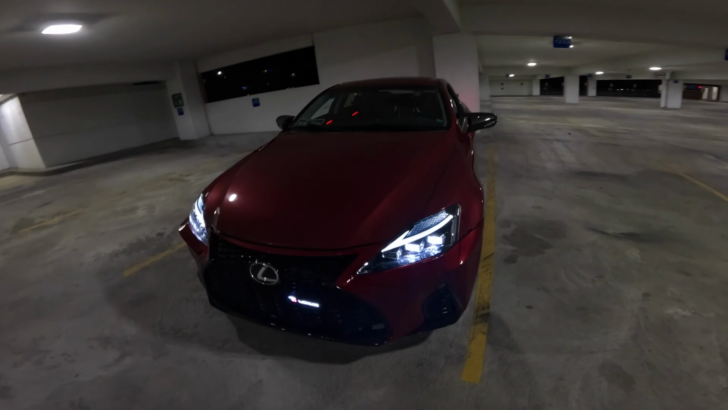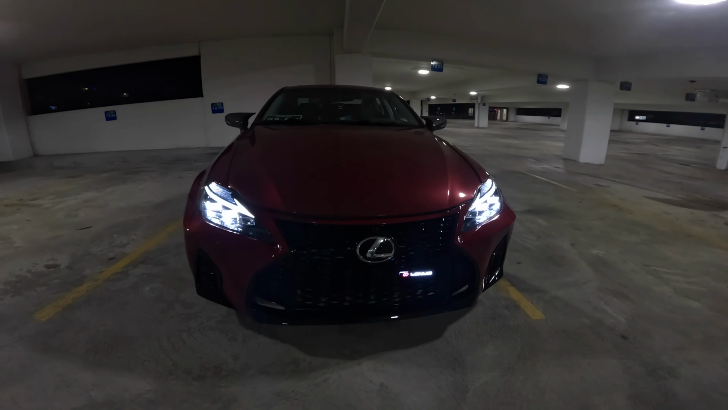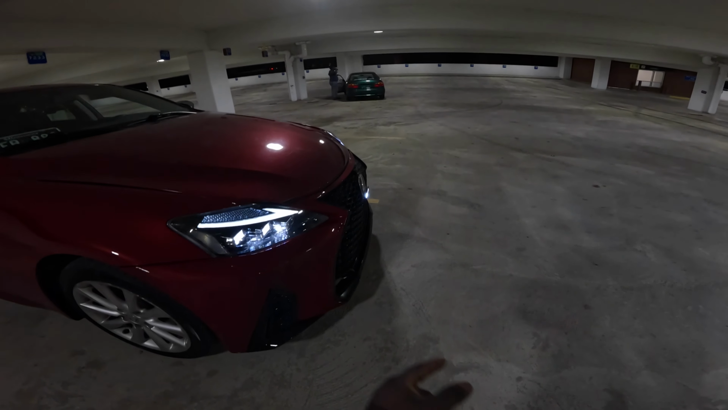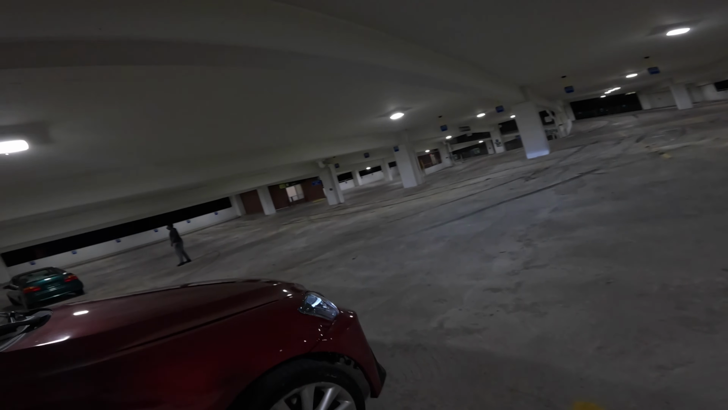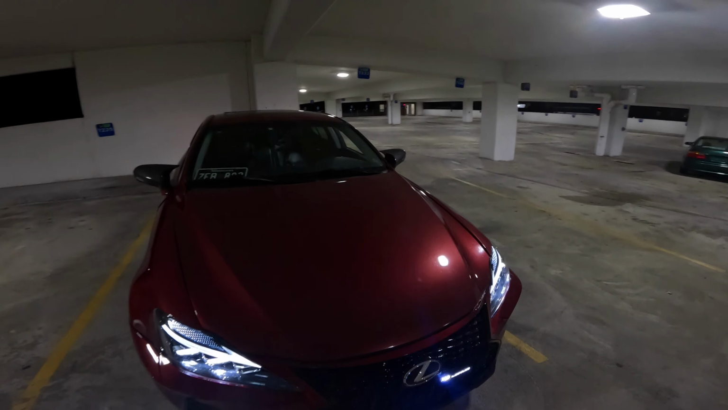These are the car's looks. I look tough. I still gotta put on the lip, the side skirt. I gotta put on the rear diffuser and all that. Yeah, that's what we're working with. That's the build right there.